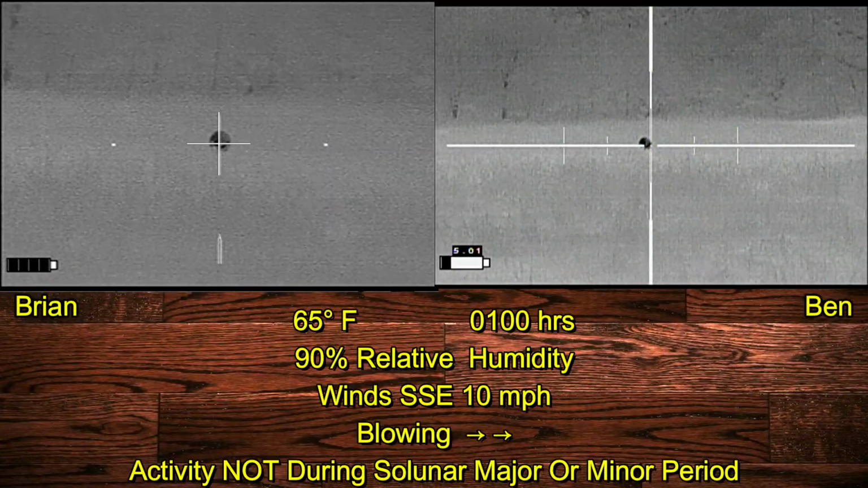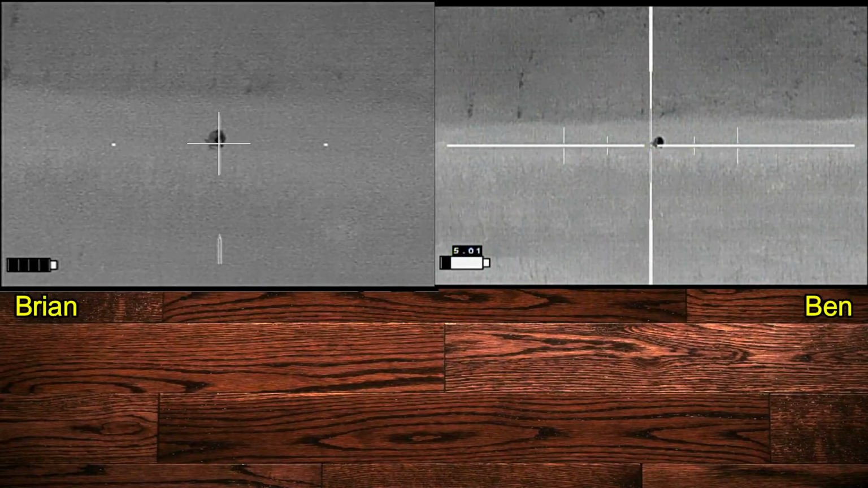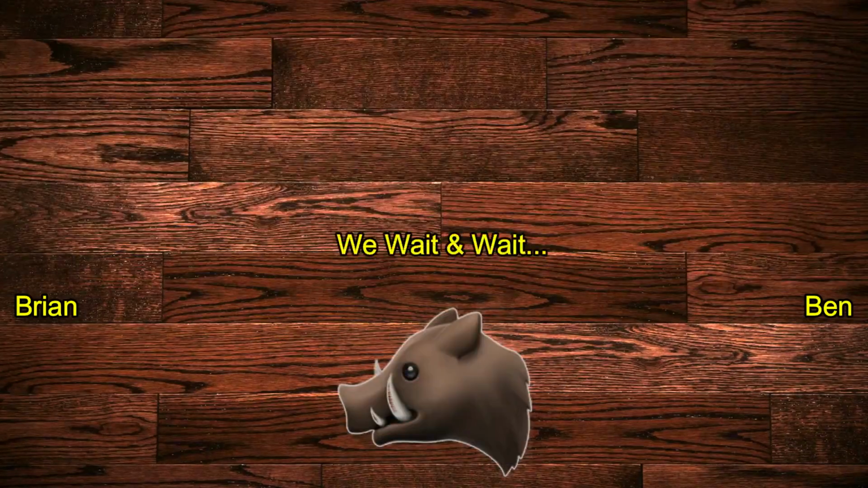And after loading him up, driving along, Ben spies another hog out in the pasture. He has me stop the truck, we get out and load our gear, and the hog remains in the field. And we're waiting for the hog to turn so that we can get a shot.